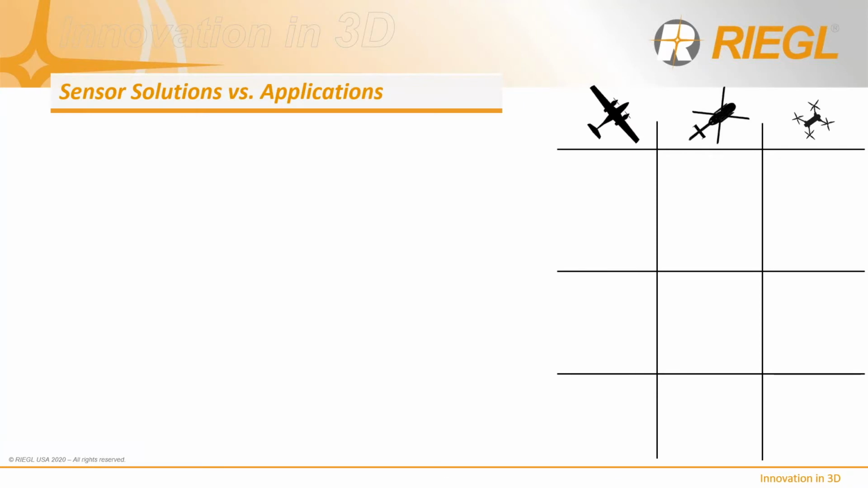So now that we're familiar with the top level performance of the various sensors as a function of the platform, let's take a look at which sensor solutions are optimal for each asset class. This way we can review what sensor configurations best meet your application needs in more detail.